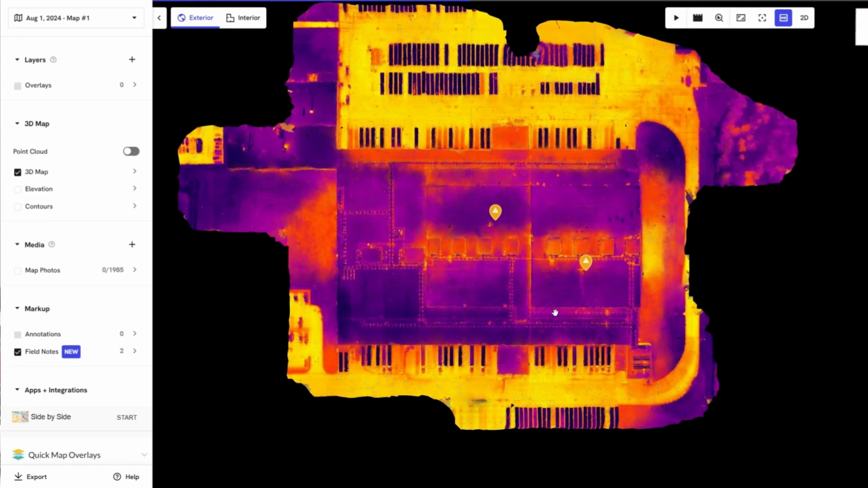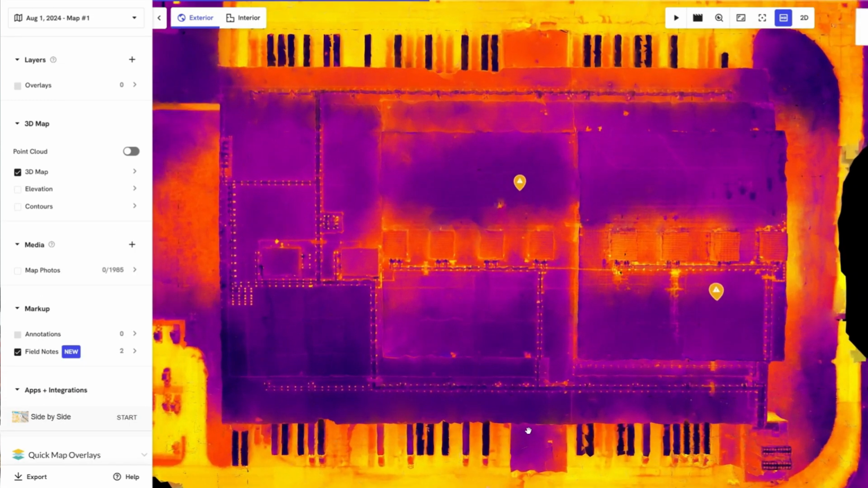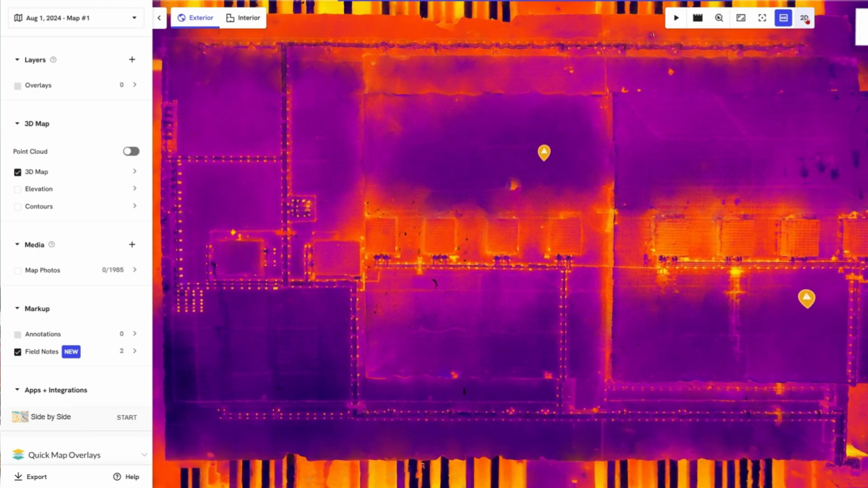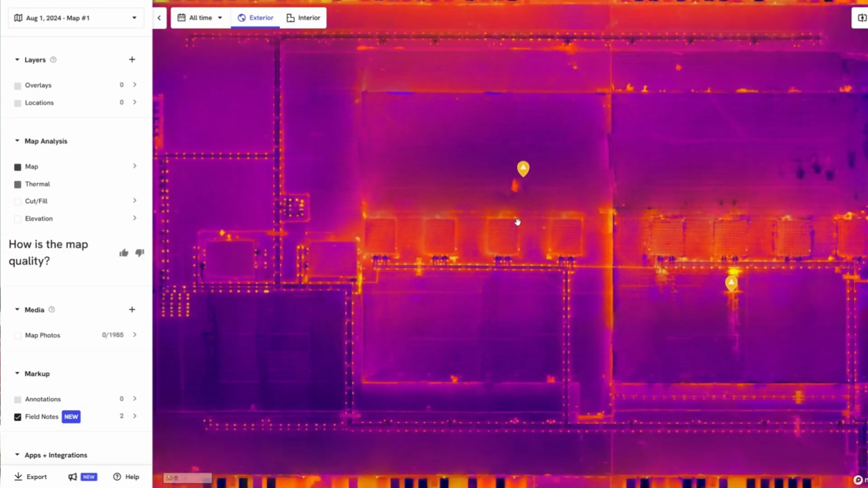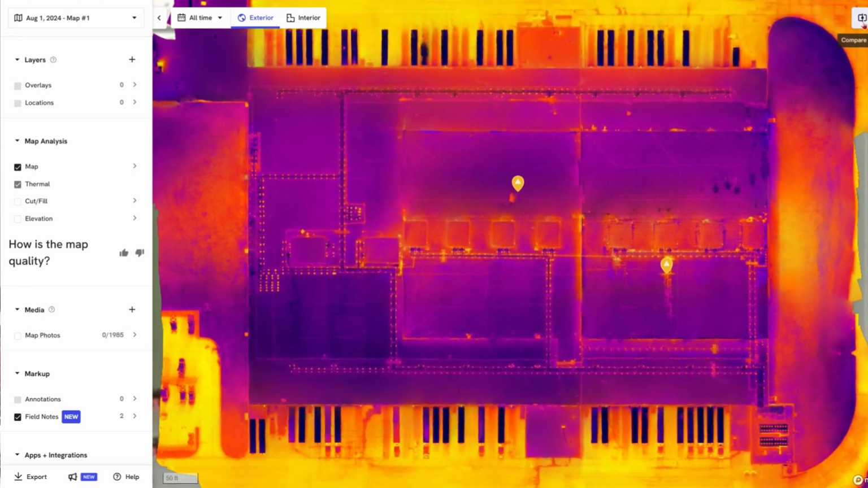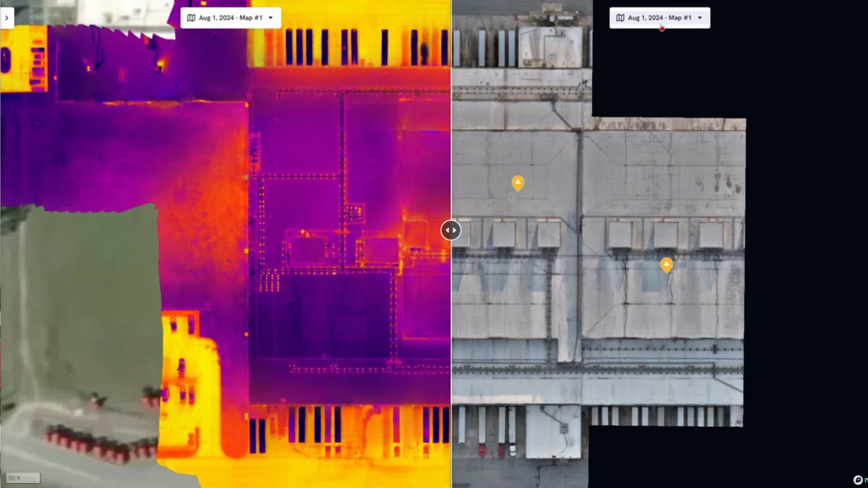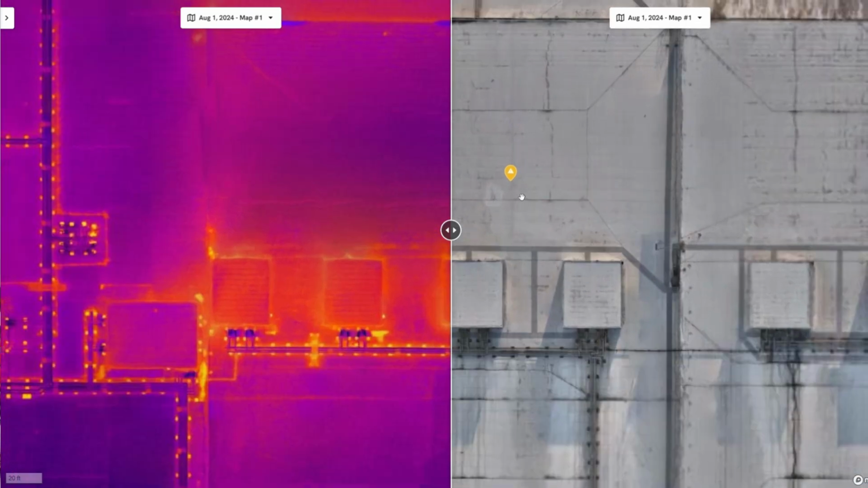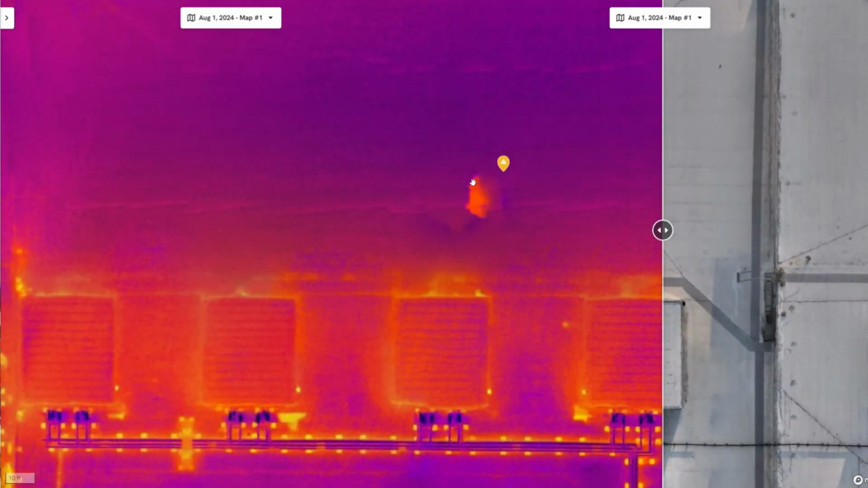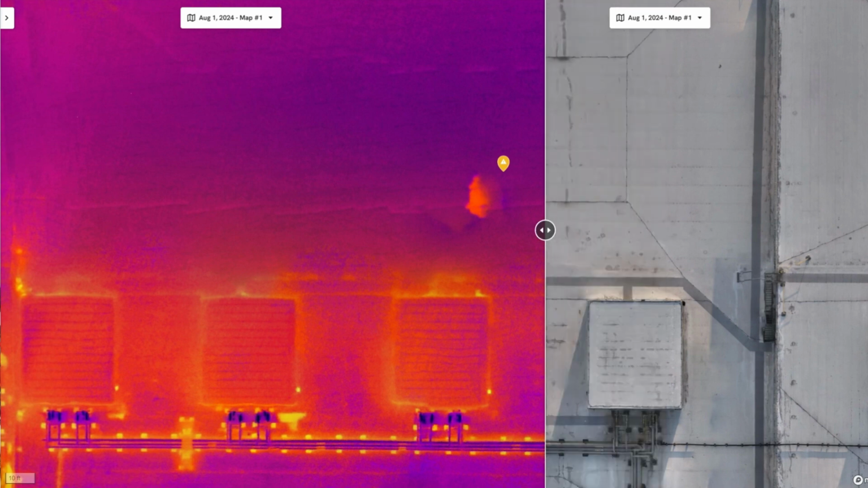What we can do is take this 3D image and overlay it or do a side by side. So for example, we were looking at this water penetration right here, and on the visual side, all you're seeing is what looks like a dried up puddle and some dirt. And over here you have the same kind of dirt and dried up puddle, but on the thermal side it's not there.